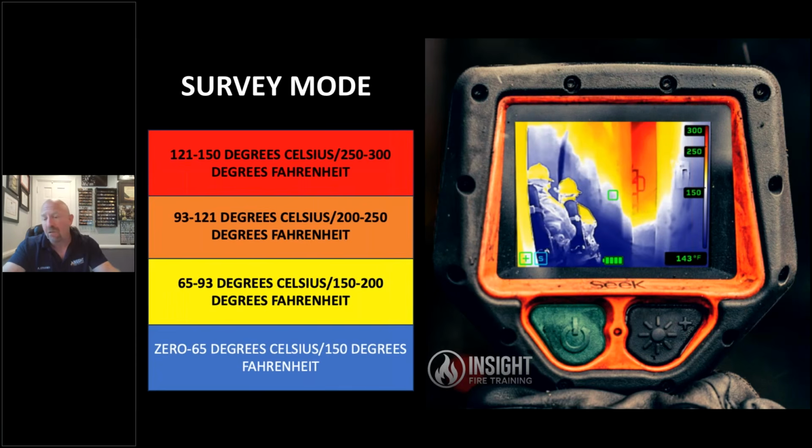Here's my recommendation to make your life easier. You have one of these on your fire trucks, whether it's a Fire Pro 200, Fire Pro 300, or a TAC Pro with survey mode. Turn it on the way to the call. Make sure it's fully powered up for 30 seconds, and then switch it to survey mode. So when you get off of the fire truck, it's ready to go.